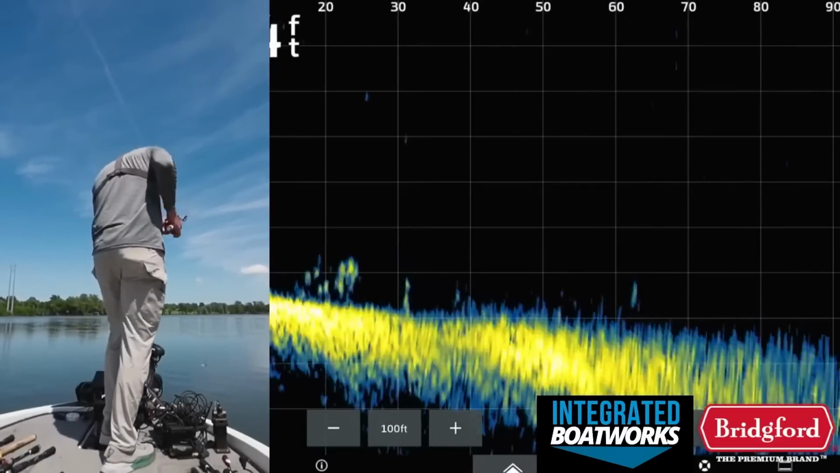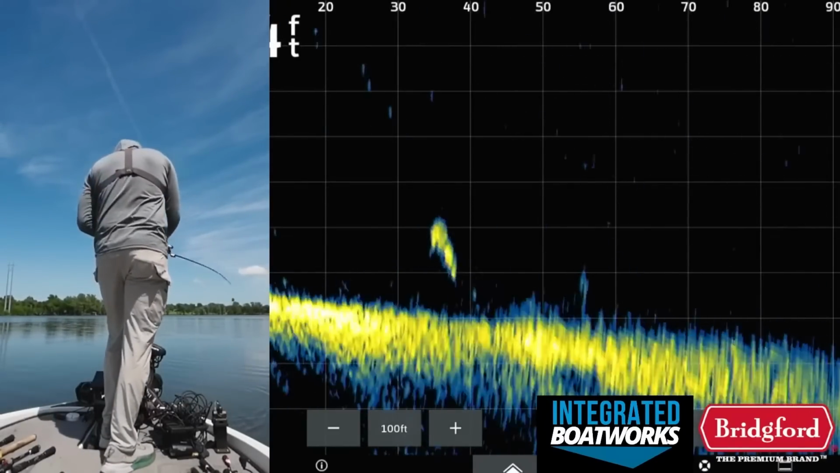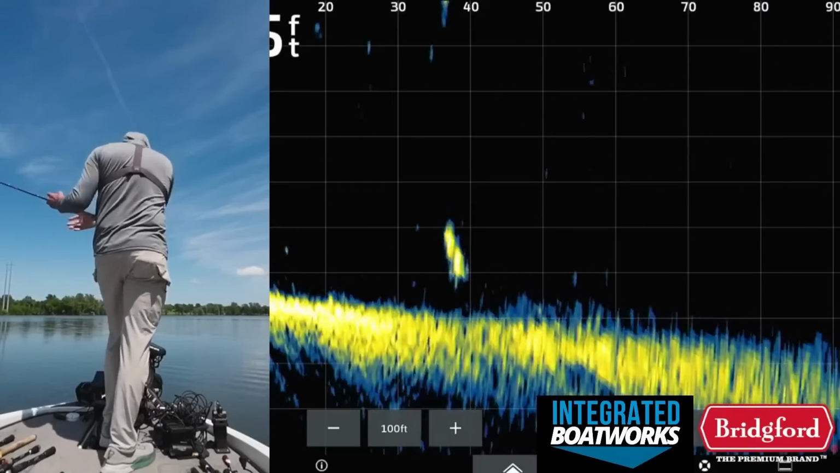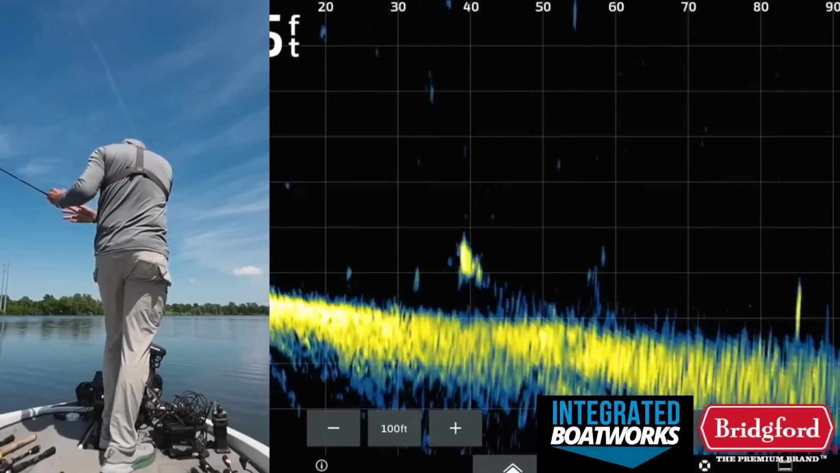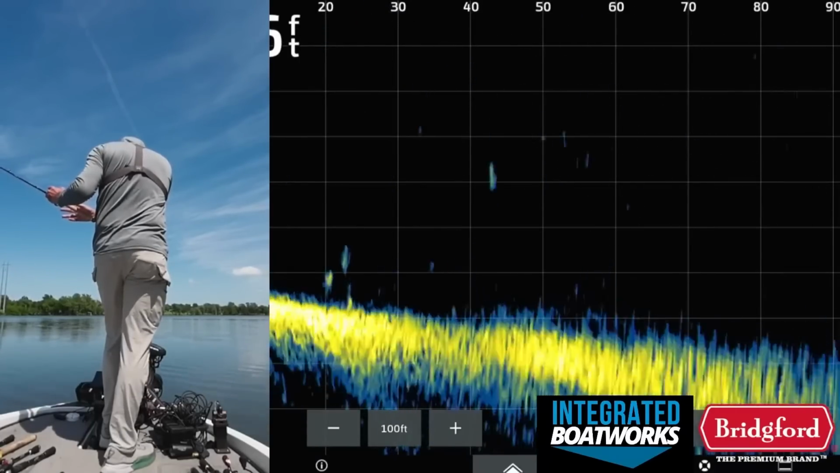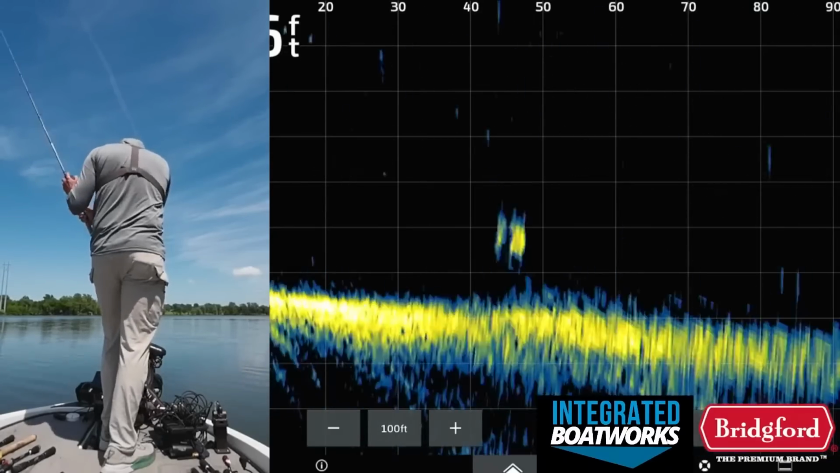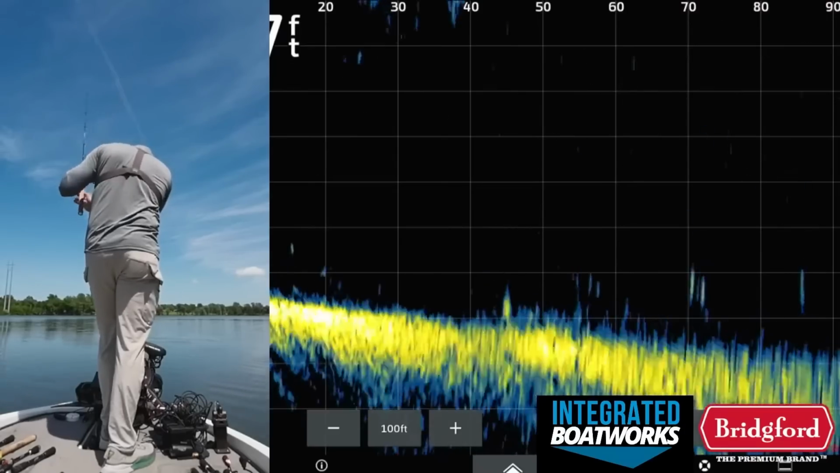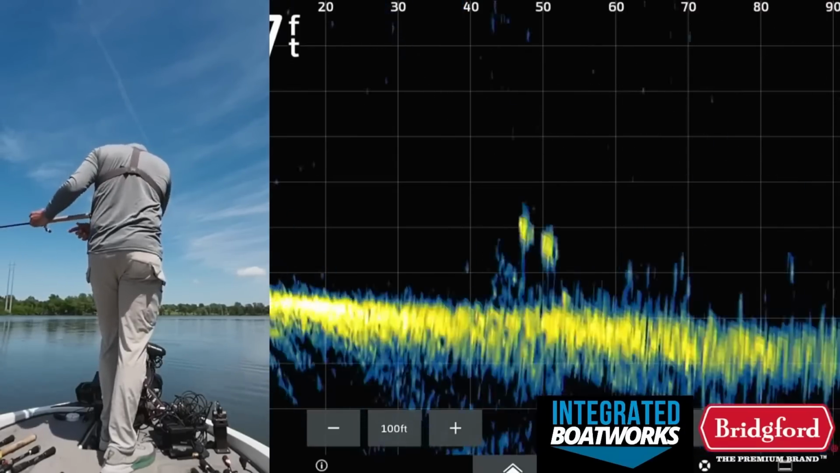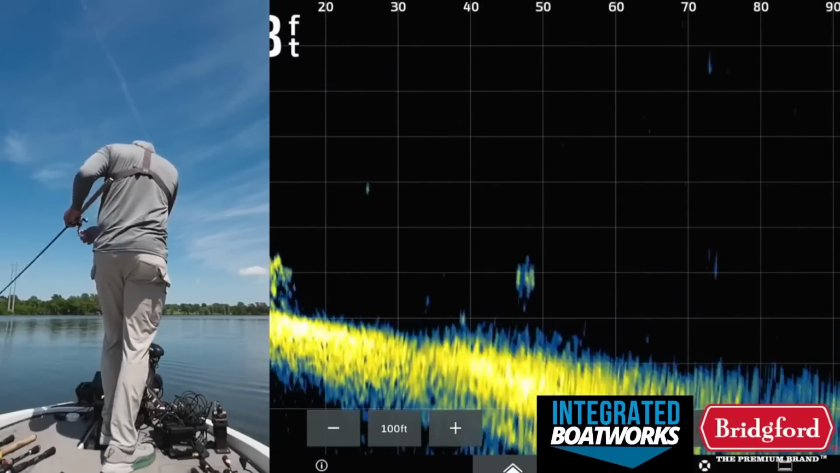When they turn, they take up less of the screen. It makes me think they might actually be something. But then when they turn a different way, it's like, oh yeah, those are really big. And so then I think they're not bass. But I'll drop a big Magnum flutter spoon down there, rip it in front of their face. Okay, they didn't care about that. Yeah, I have no idea what that is down there. Anyways, let's not get distracted.